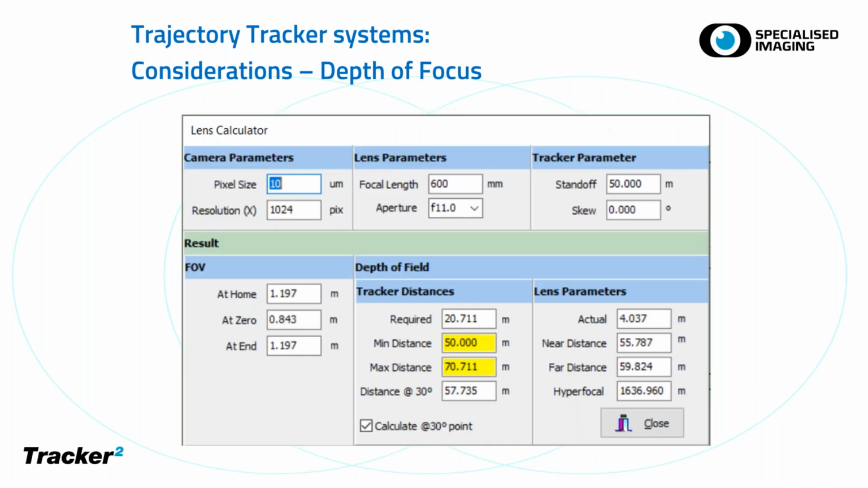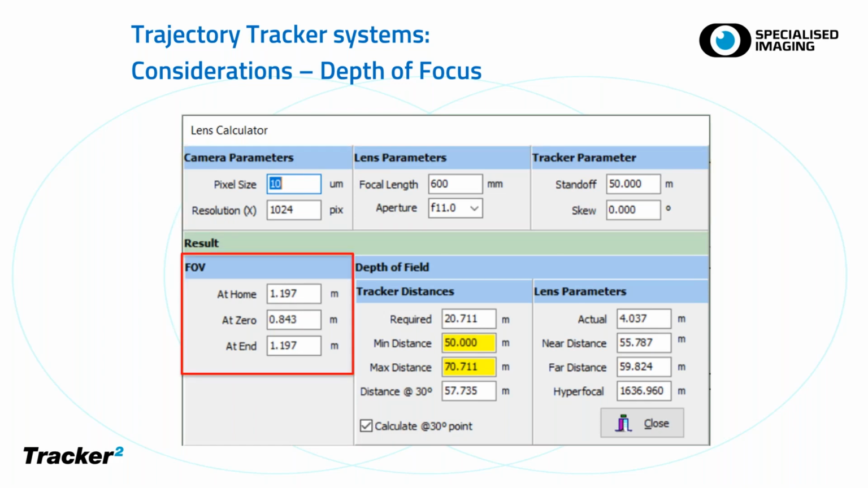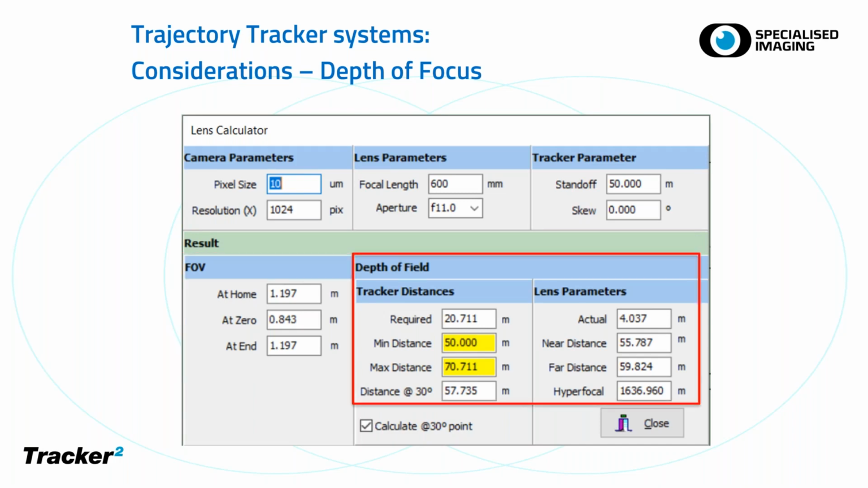And how do I know this? Well, the software that you get with the tracker includes a lens calculator, so you can put in camera parameters, lens parameters, and tracker parameters, and from that you know what your field of view is going to be, depending on the pixel size and focal length of lens and resolution, and also what your lens focus is going to be in relation to the various distances.